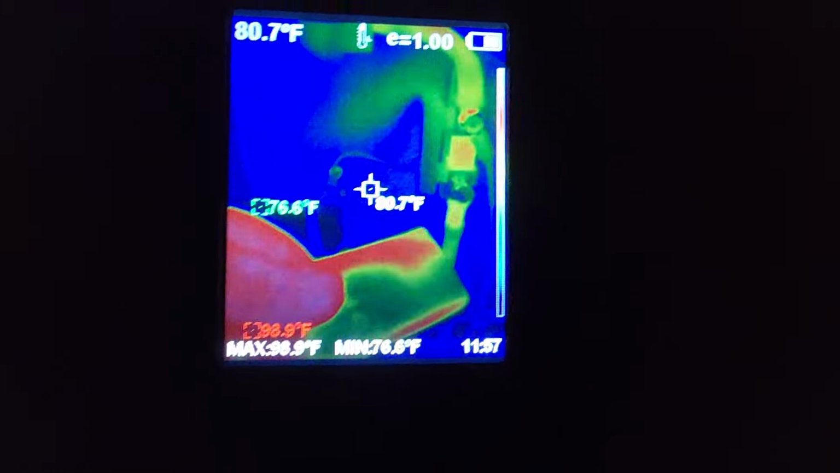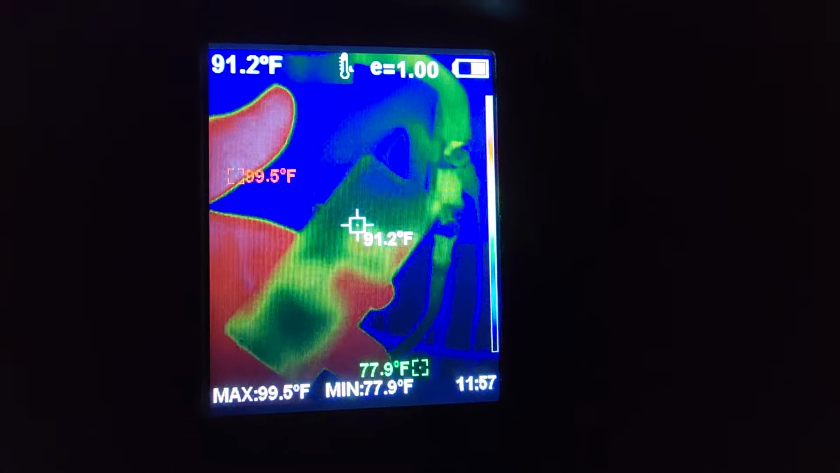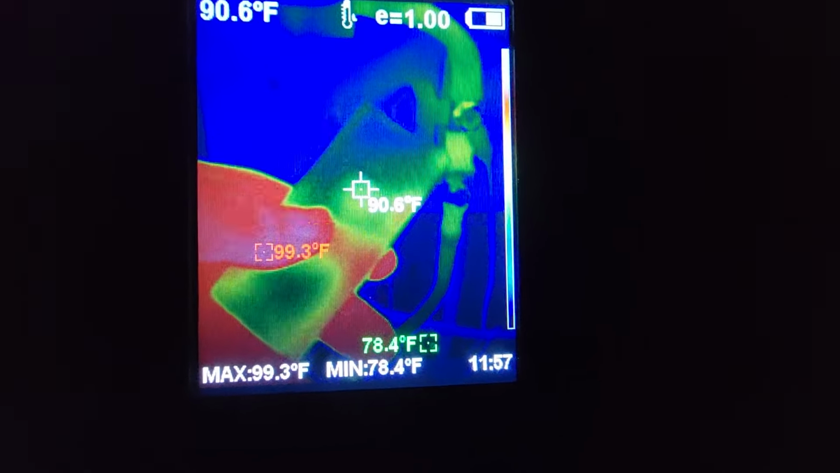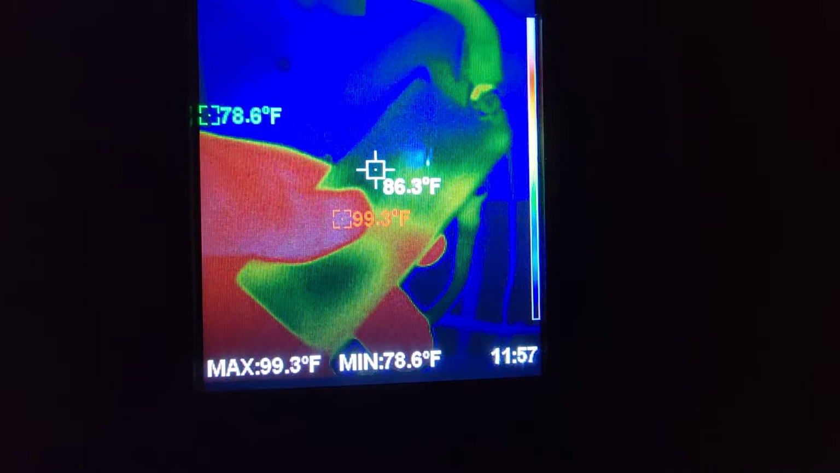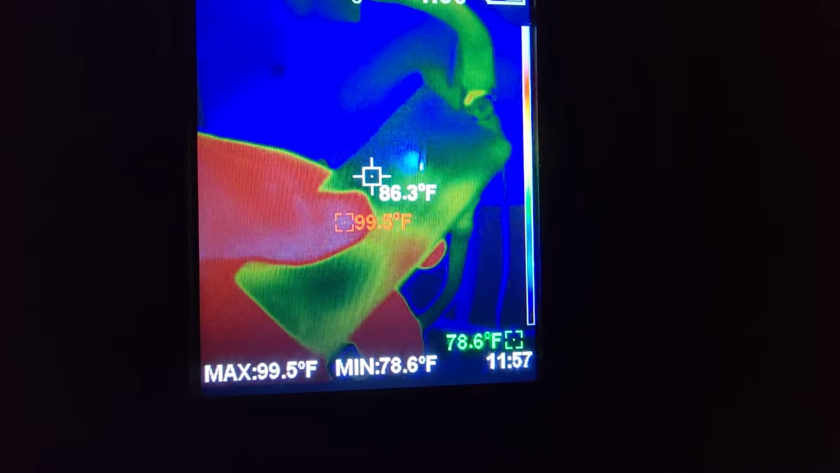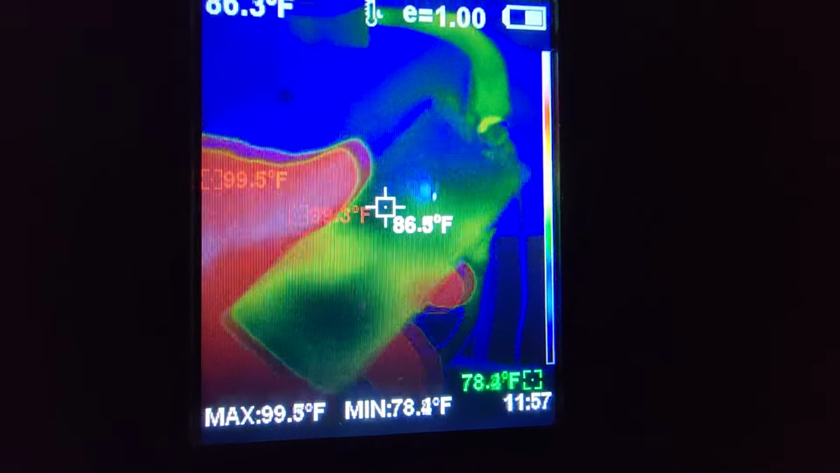I'm holding a little remote control right there, so you can see that the remote control is a lot cooler, and when I touch it, it's so accurate that it leaves my fingerprint. There's my thumbprint. Watch this. Look at that. Is that not amazing?